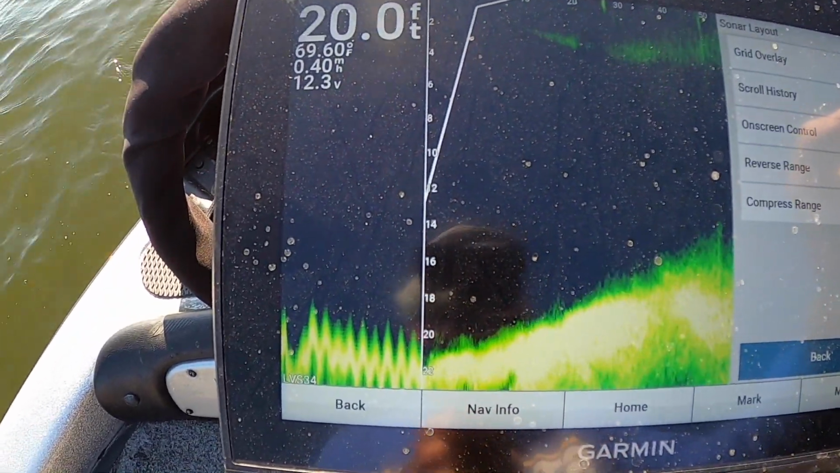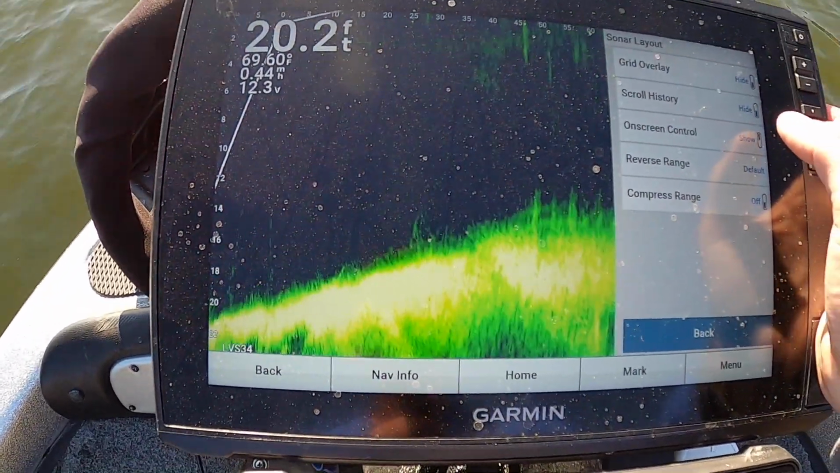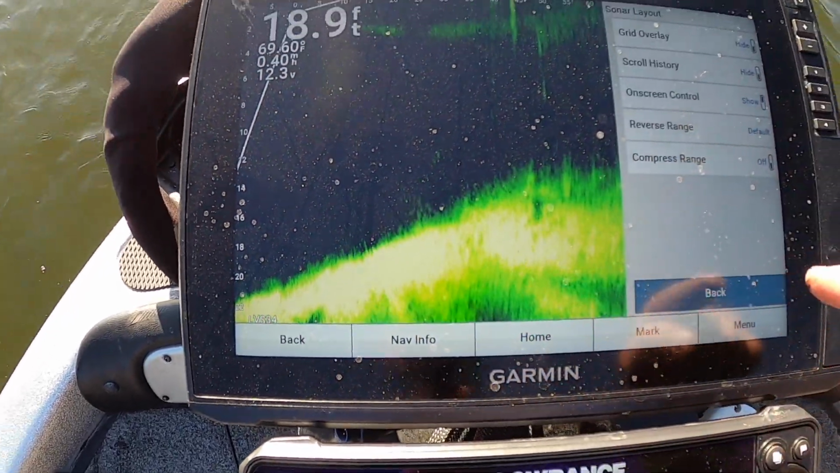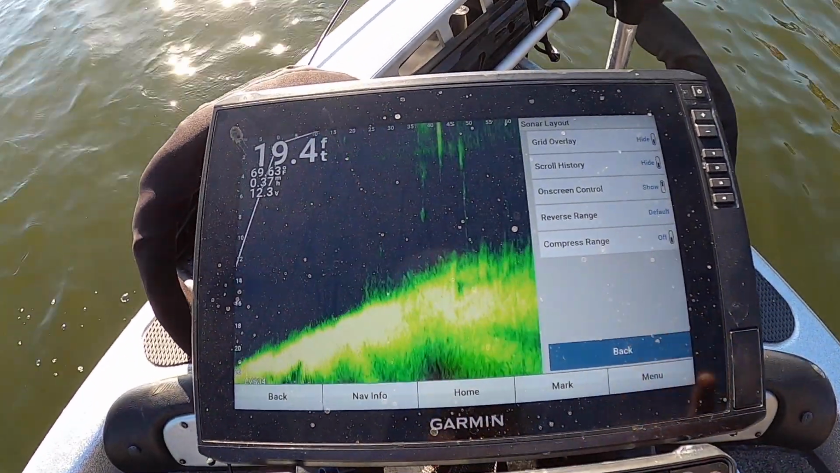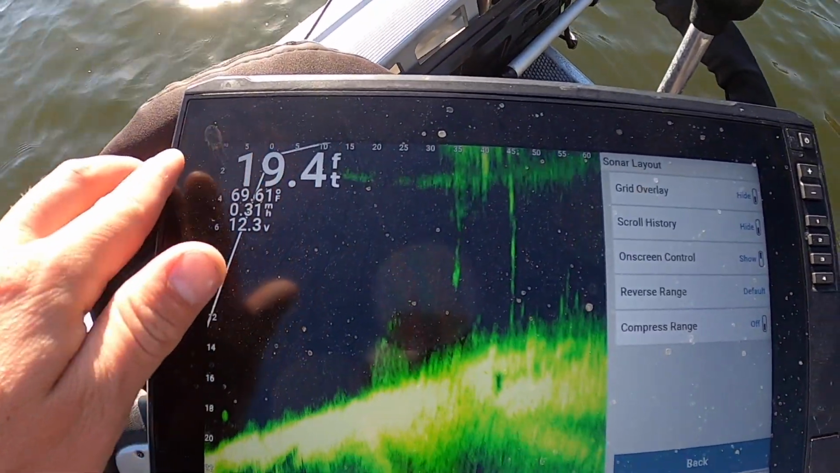Scroll history, not a good idea. It takes up too much of your screen, but it shows you what you've seen. On-screen control, if you want to have it, like those little quick overlays that I did, that's what that does. And then reverse range here, you can actually adjust how far back you want this to go.